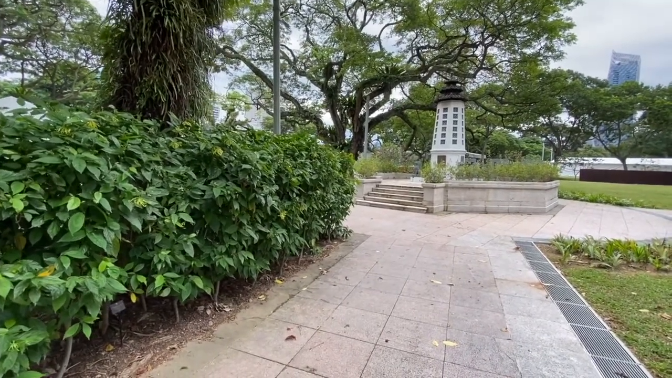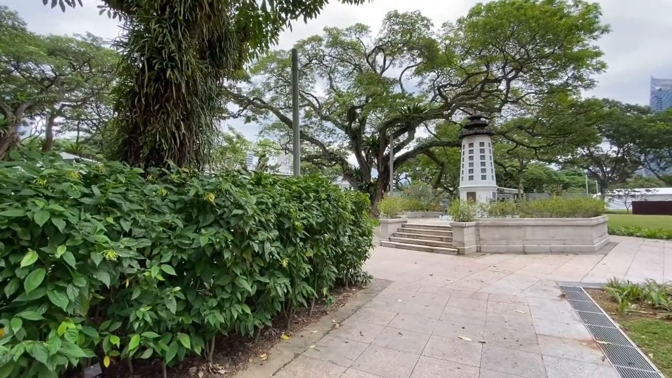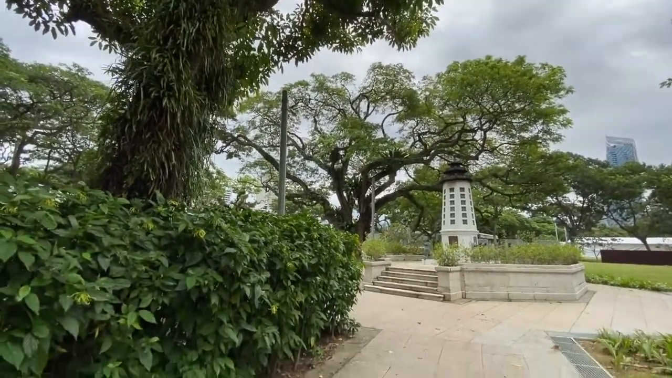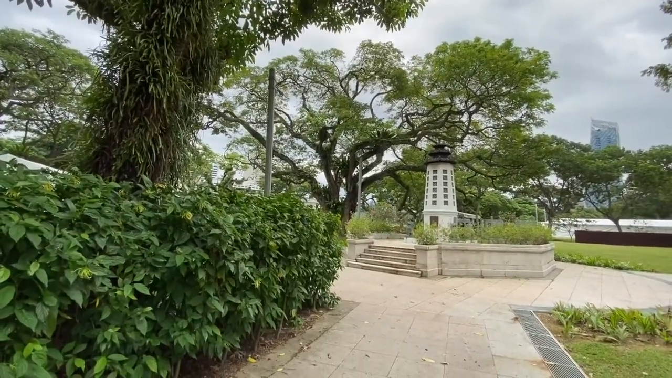Okay, a lot of greenery. That means I'm really going to want to try this infrared. And I've got these beautiful trees. These are just so cool. And what I want to try to do is maybe have something in the foreground. I've got to watch the corner of my frame. I want to try to make that clean.